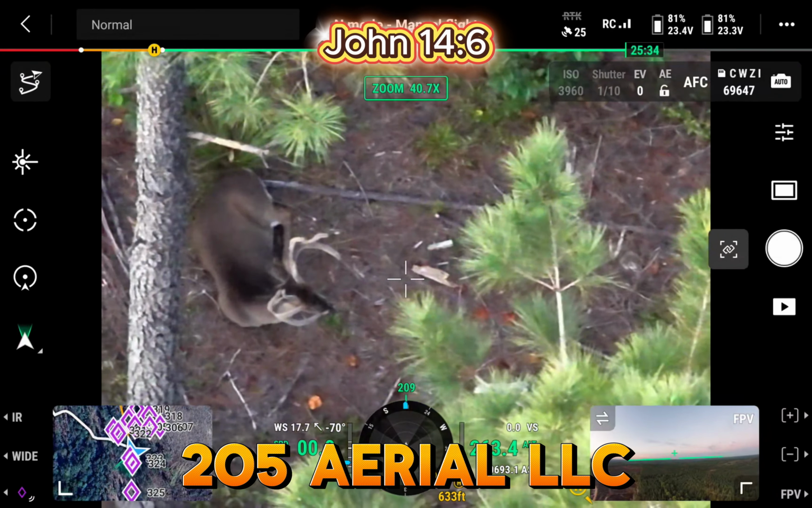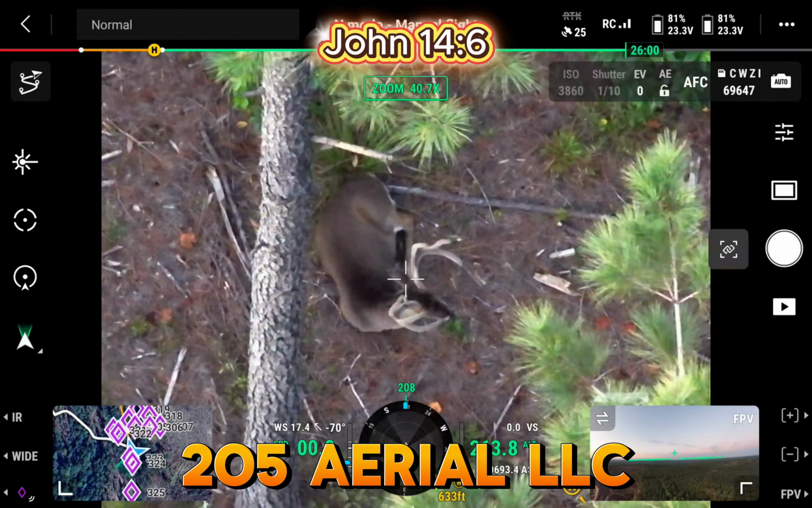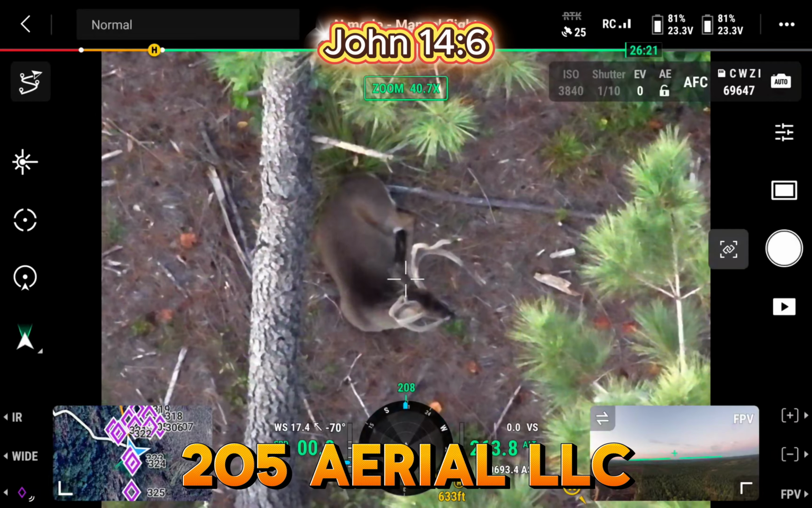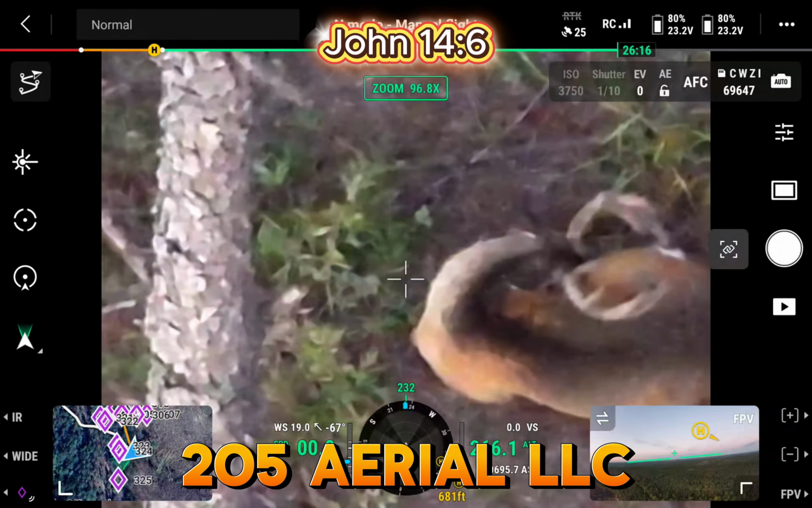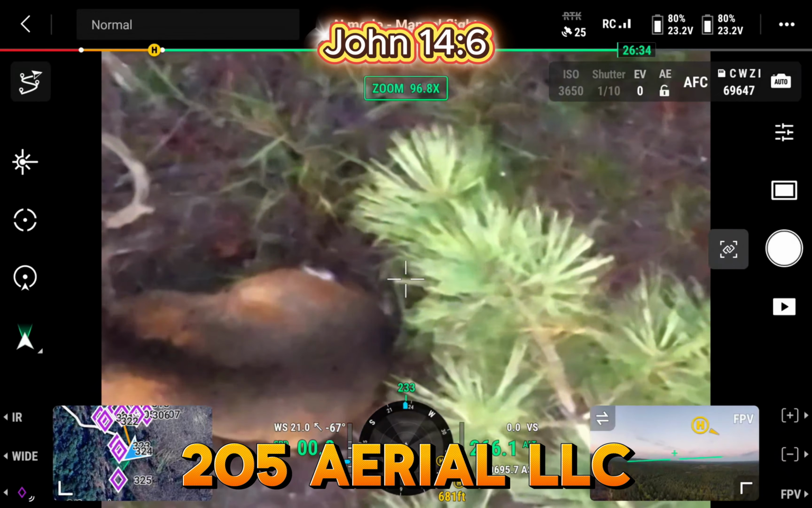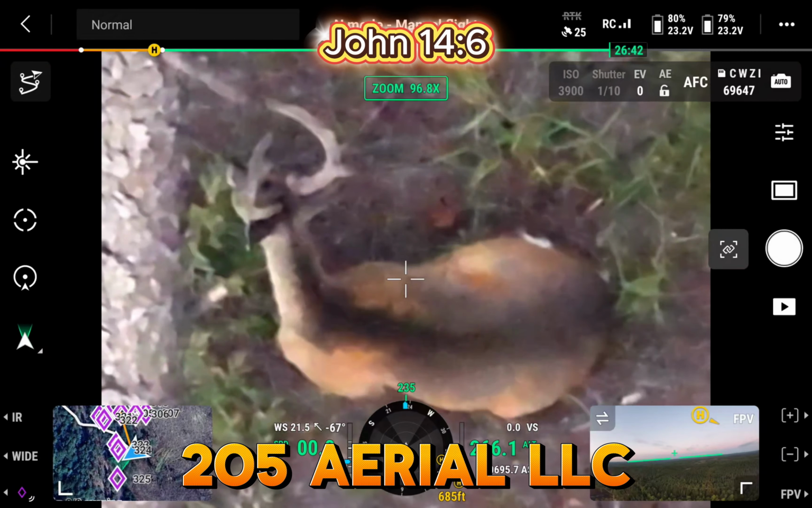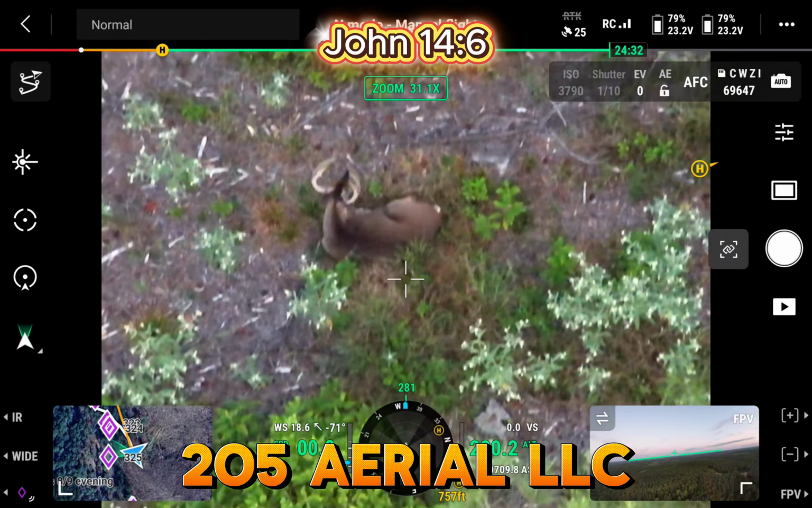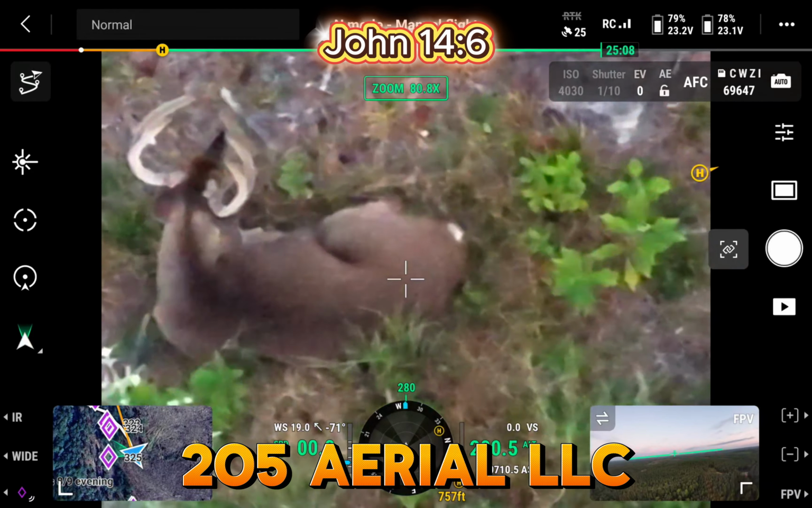You can see it's not a lot of wind, but there's definitely wind blowing right in their face. Which one is that? Yeah, it's a smaller one. There's normally 4 of these deer. Yeah, the shooter 8-point's not up here right now.